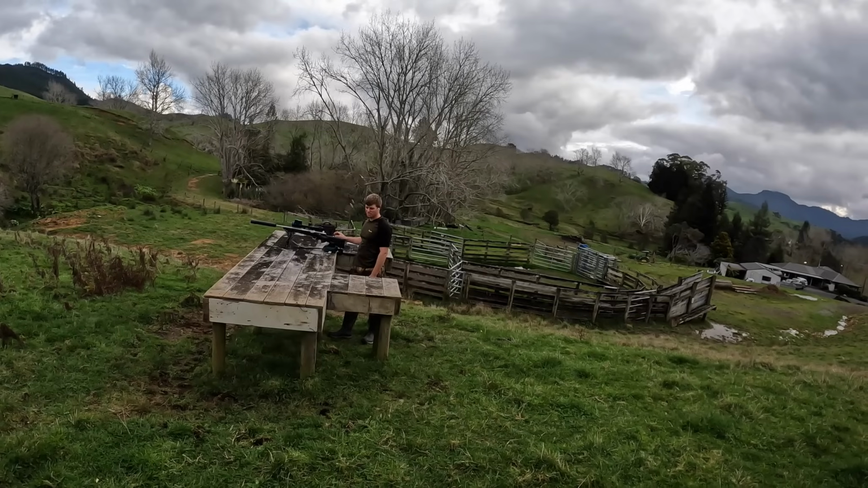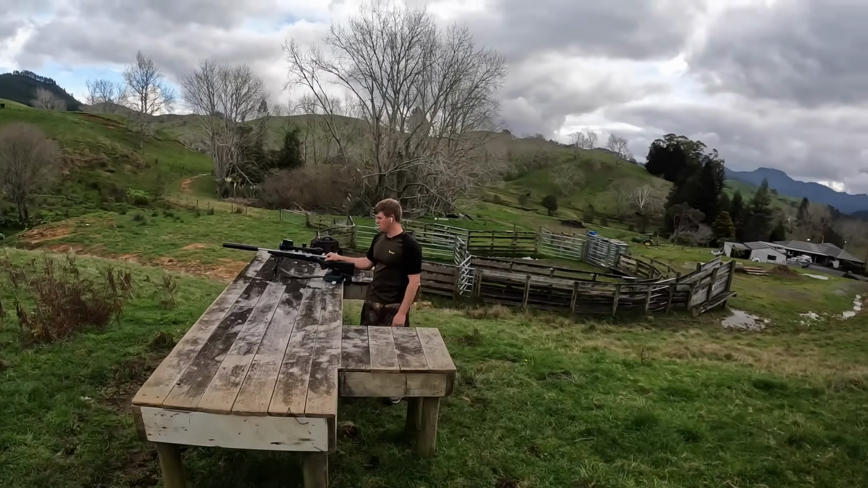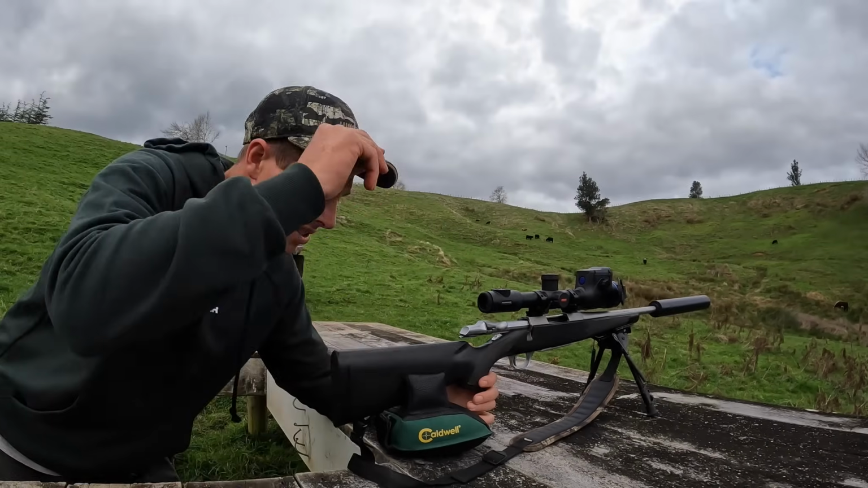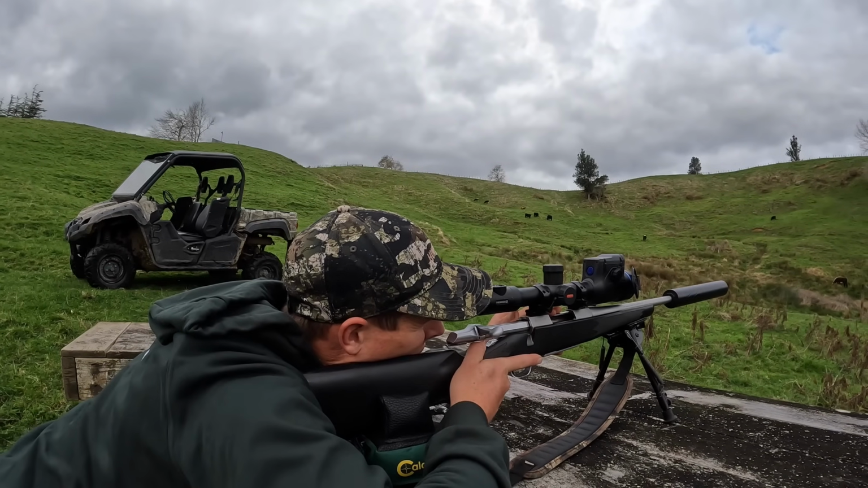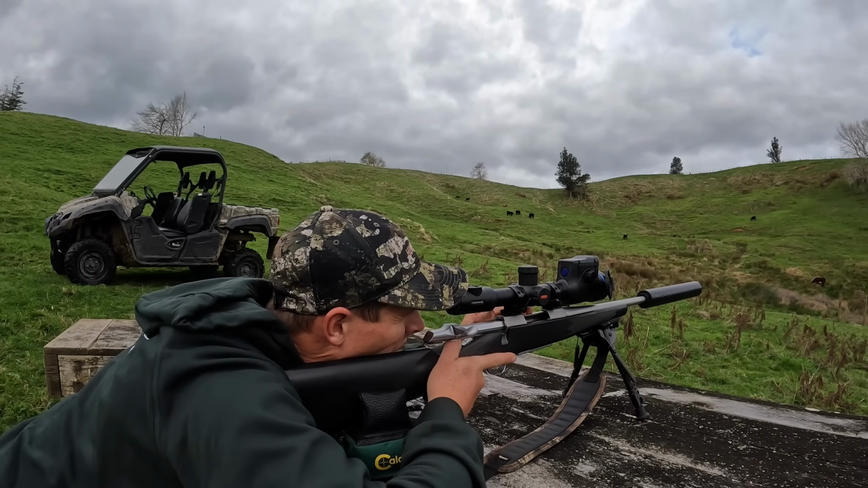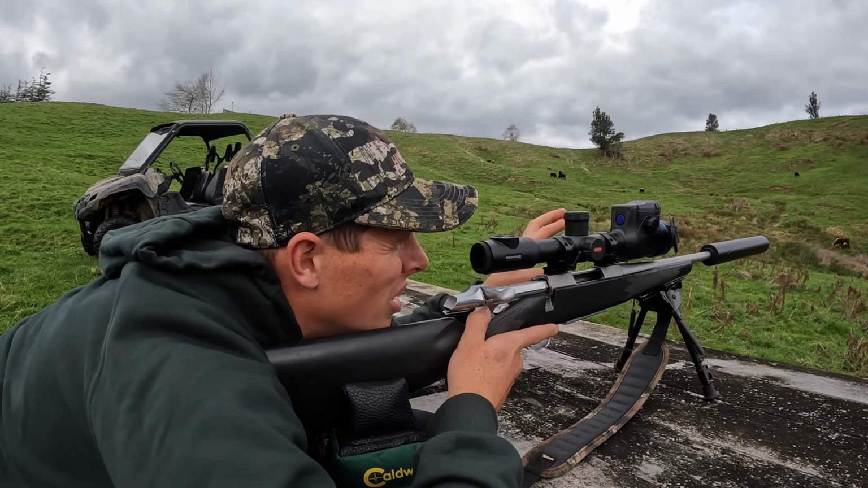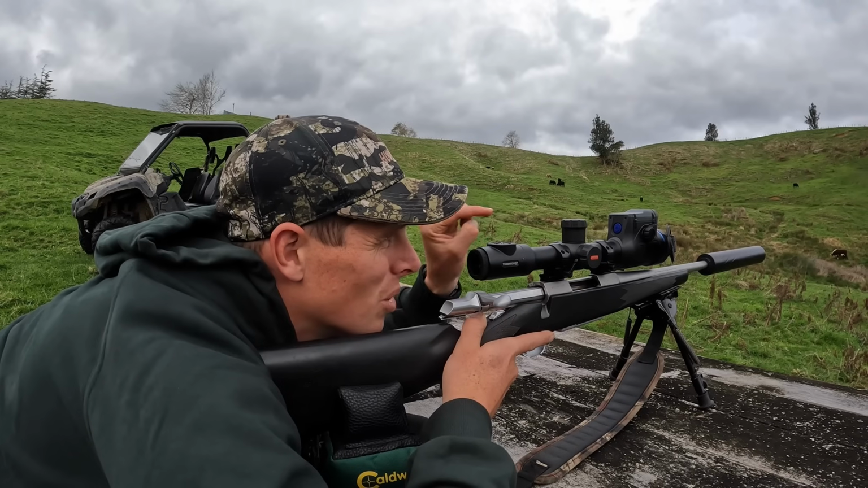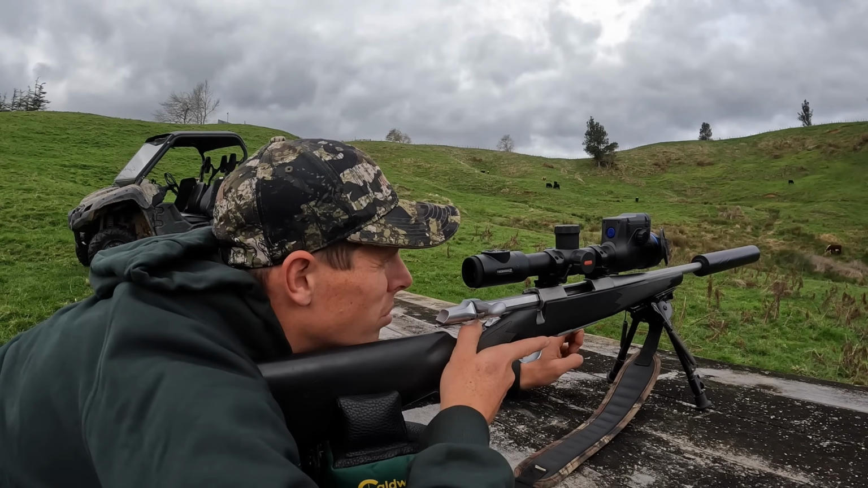It hit on the edge of the box, but it's real easy to adjust this thing. It's quite an easy system to adjust on the scope. You just push a button here on the side as you put the scope back on the bullseye, and then you adjust it to where it actually hit, and then it resets it. So I've reset it pretty roughly now.